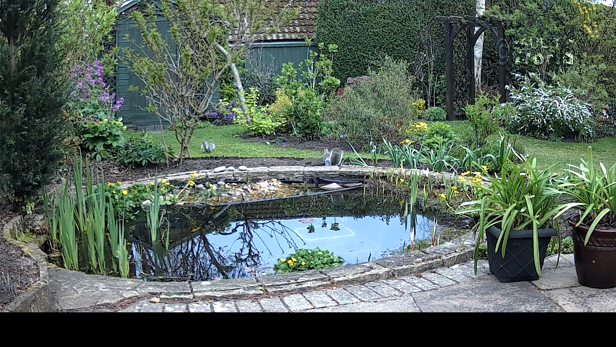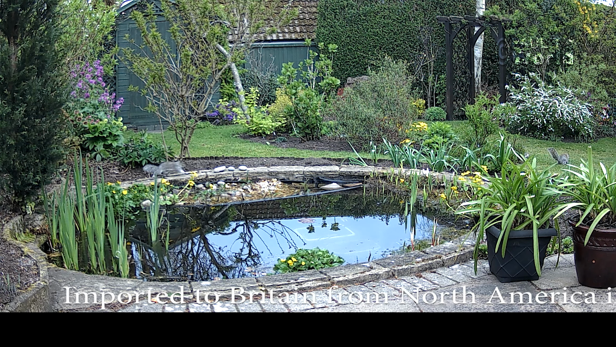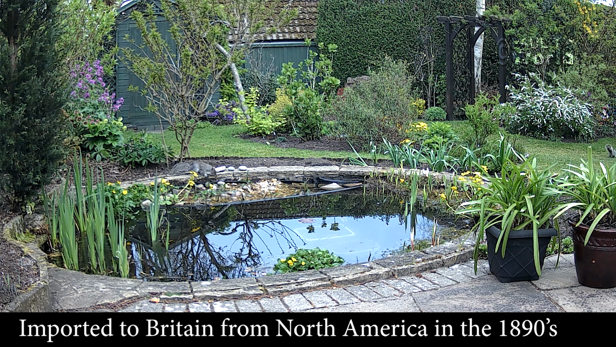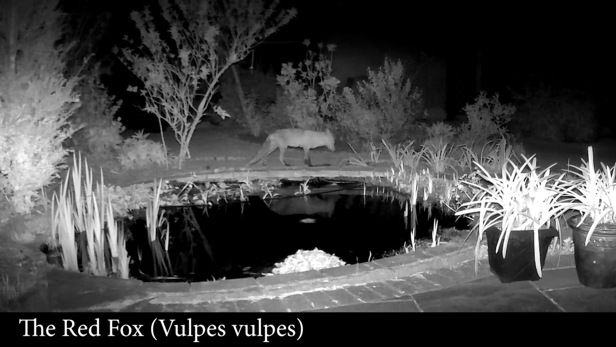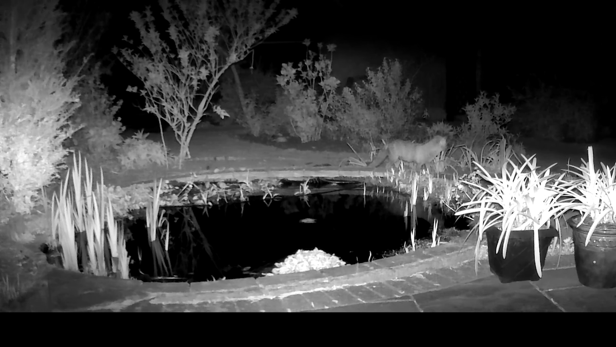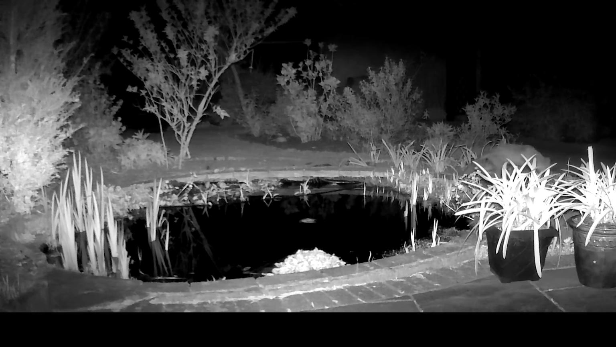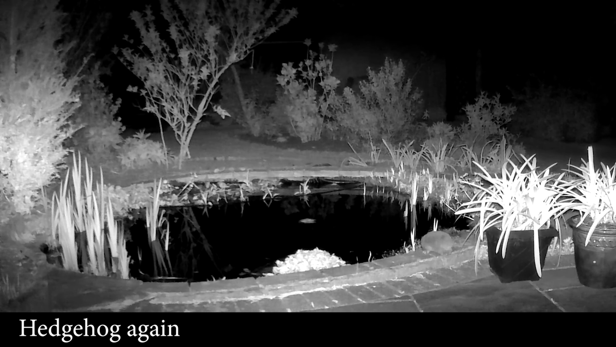Very early in the morning, the squirrels come before I'm up. And here's one having a drink. And then in the evening, the fox arrives. I think you might have seen the camera there. They're very shy. Then later on the hedgehog is back, again looking to have a drink.